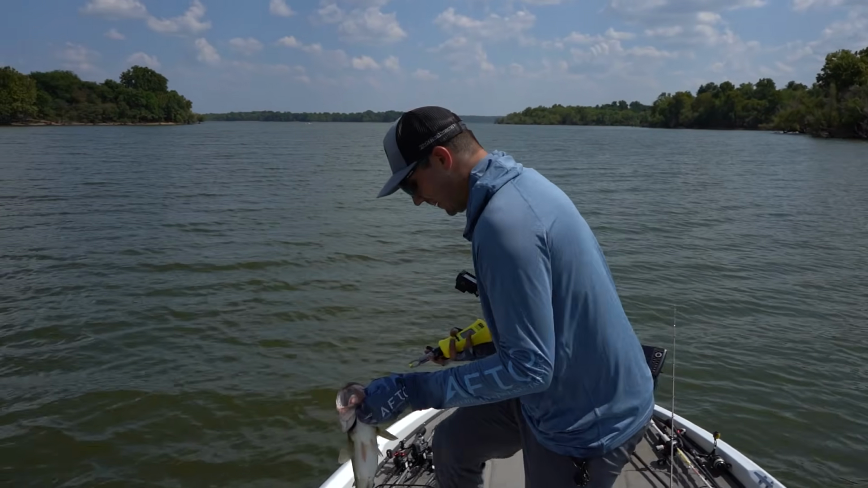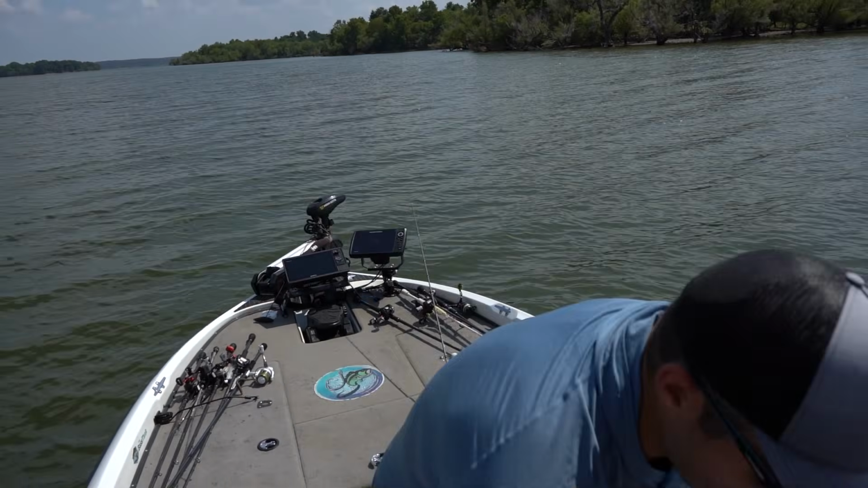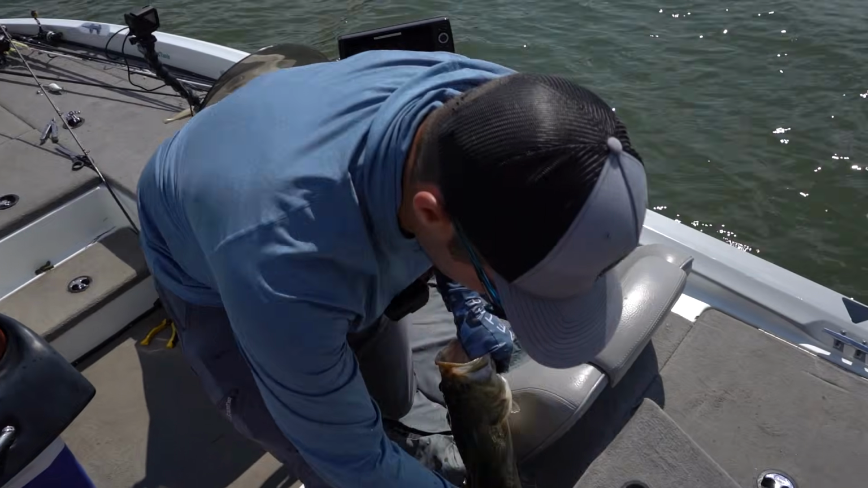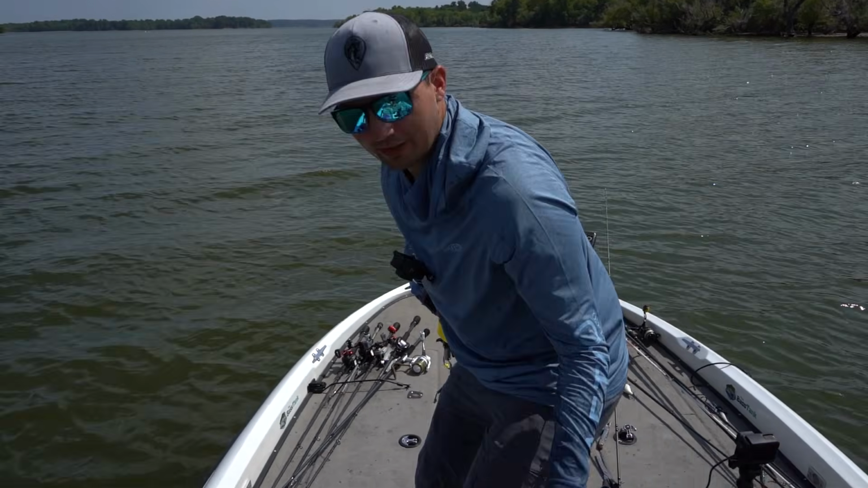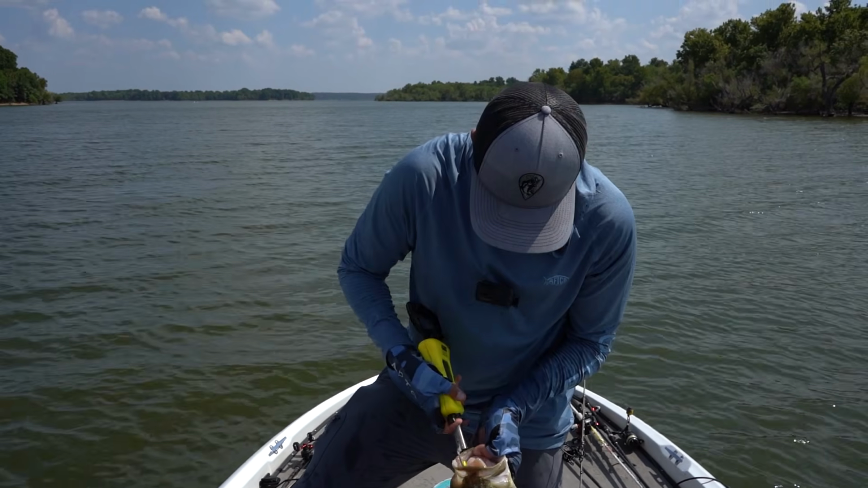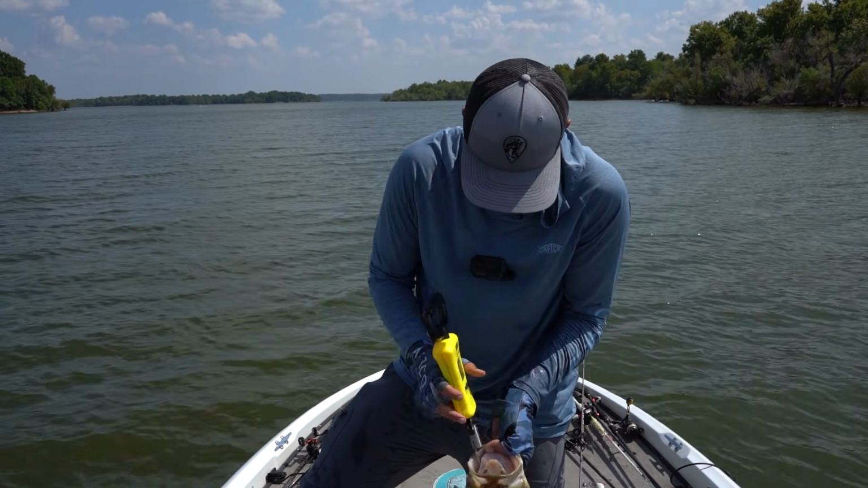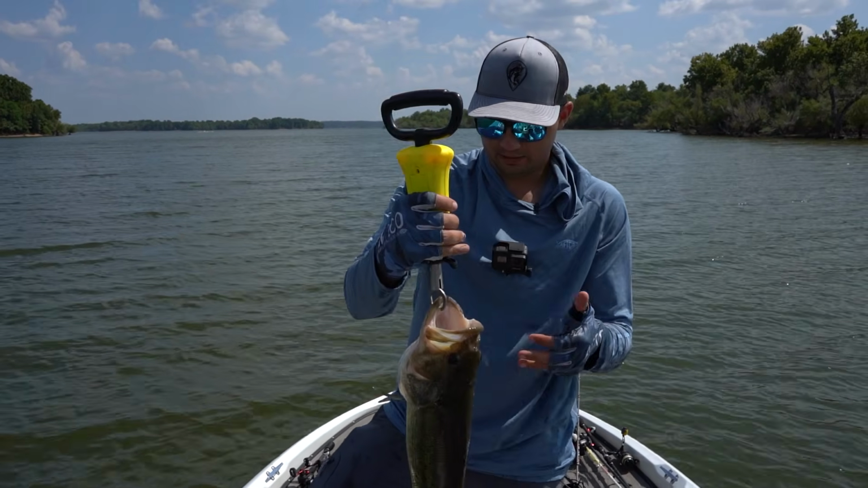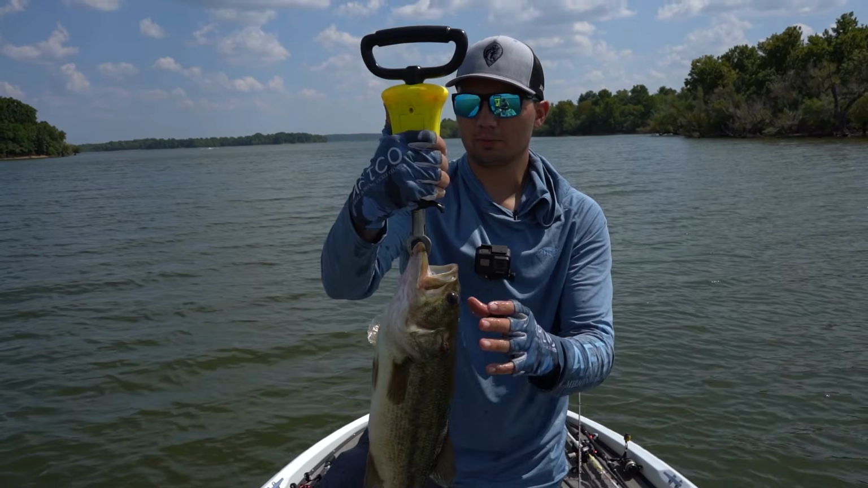Get that guy back down. Actually, we'll throw him in the live well real quick so you can see both these fish. Throw this guy in the live well. Oh, there we go. And that one's a lot better. That one's definitely going to be over 3 pounds. Get the weight of this guy. He'll balance out all those 2 3/4 pounders. I'm hoping. I think it'll get me to the 15 pound mark.